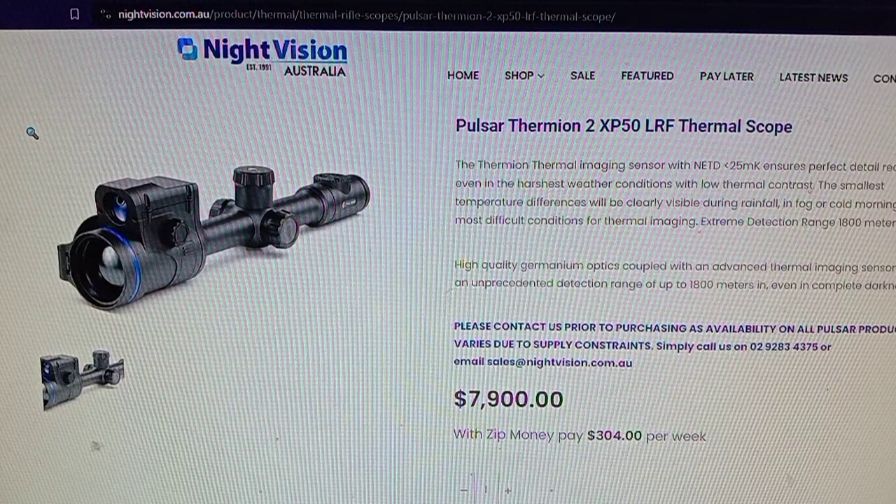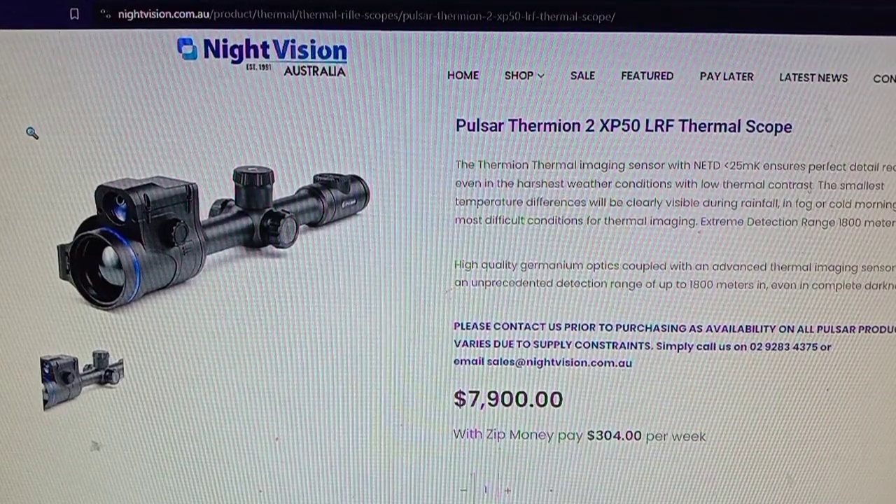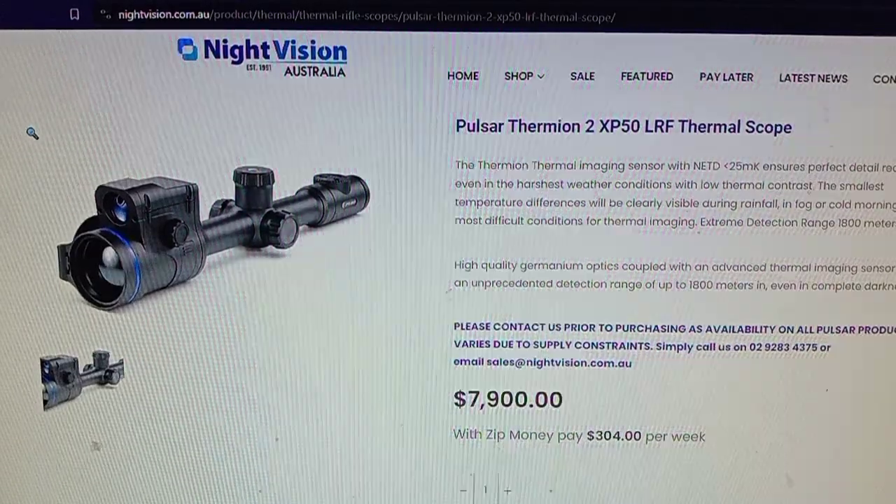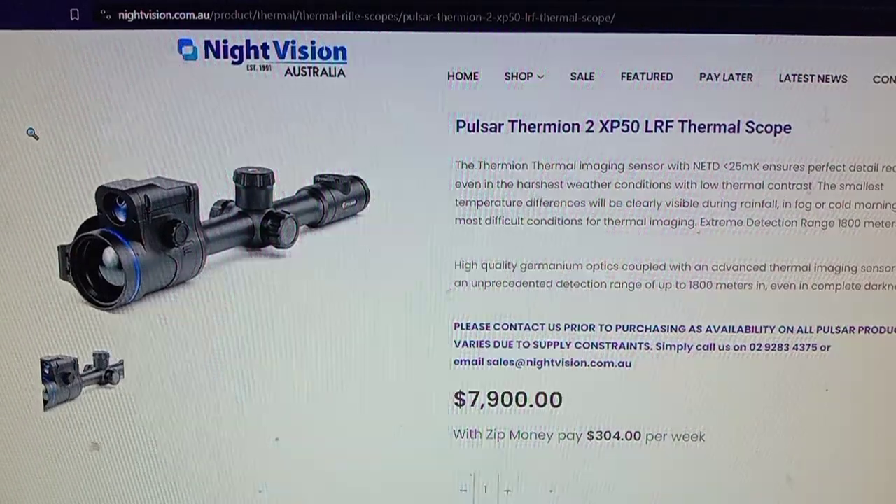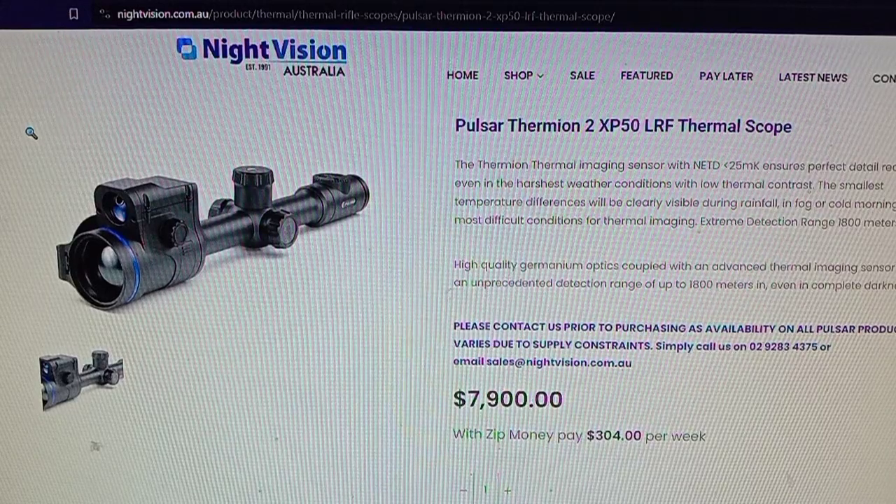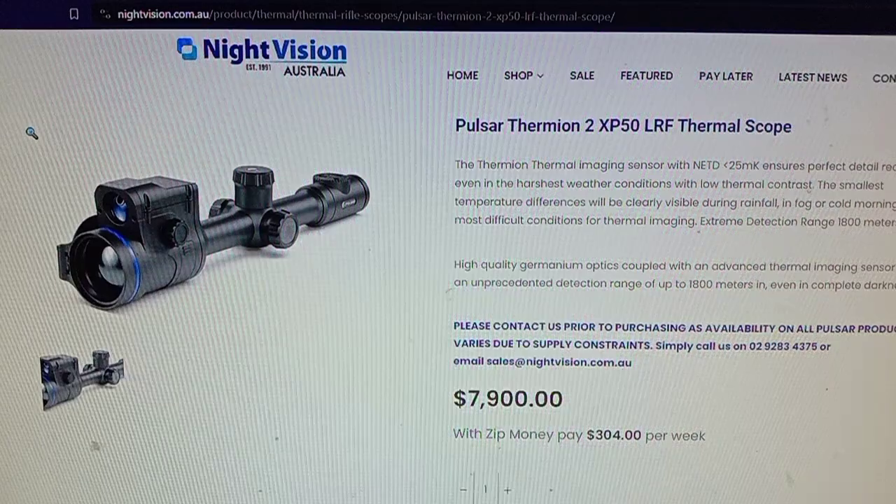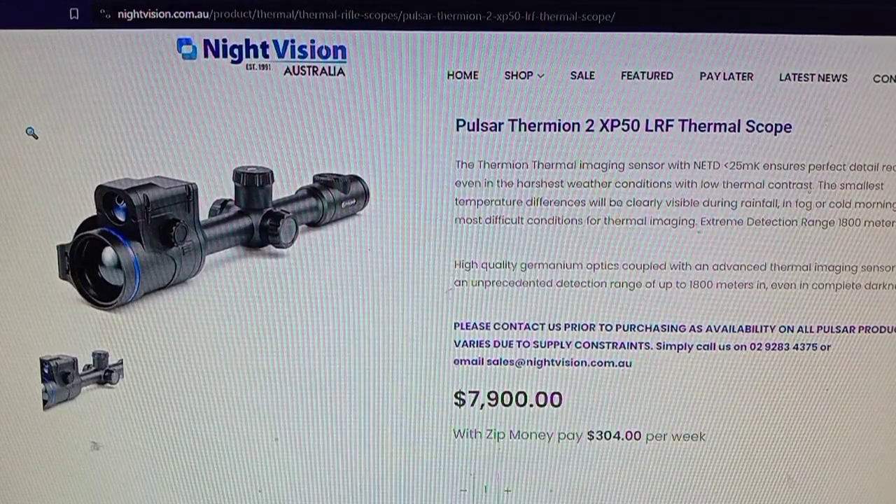They're not the best, but they're better than what most people are using, just a bit expensive. Anyway, what's going on now is we've got a guy who's a professional hunter. He goes out and wipes out animals on people's farms, pigs and wild dogs, foxes and stuff like that.